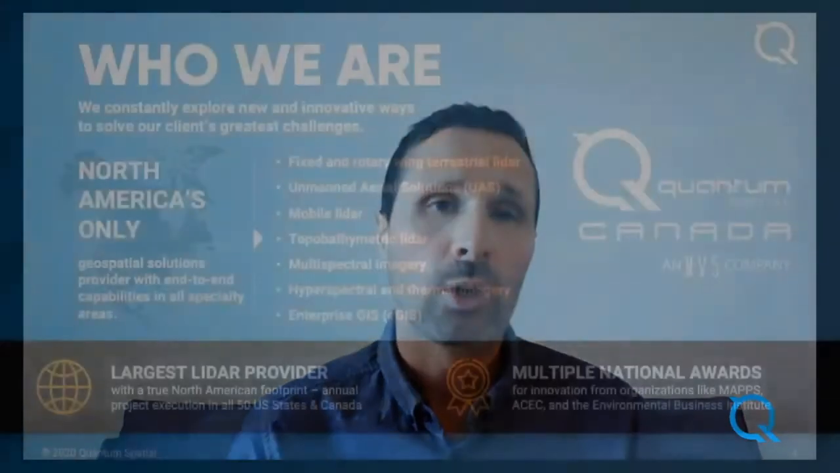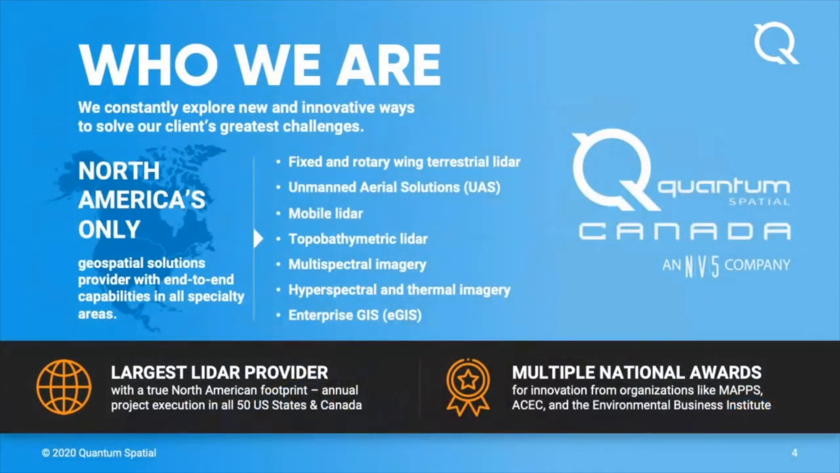So who is Quantum Spatial Canada? Well, we're part of Quantum Spatial. Quantum Spatial has a significant history. We actually have aerial acquisition history going all the way back to 1930, beginning with imagery acquisition way back then. So imagery has been a core part of the business, focusing on multispectral, hyperspectral, thermal these days.